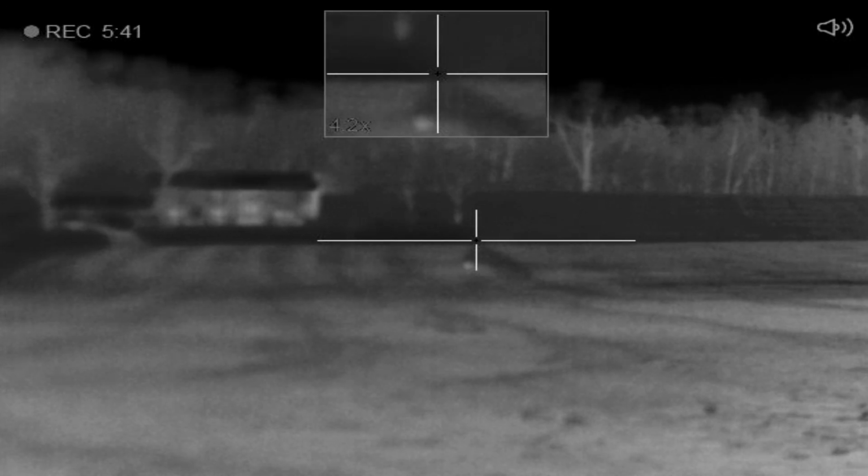Alright guys, gave a little introduction earlier. Davin hadn't made it to the house yet. He's here now. We're actually on a third set. I actually got a shot at that coyote. I hit it. It ran. Davin started talking to me. I told him just hush for a minute. Pretty neat.